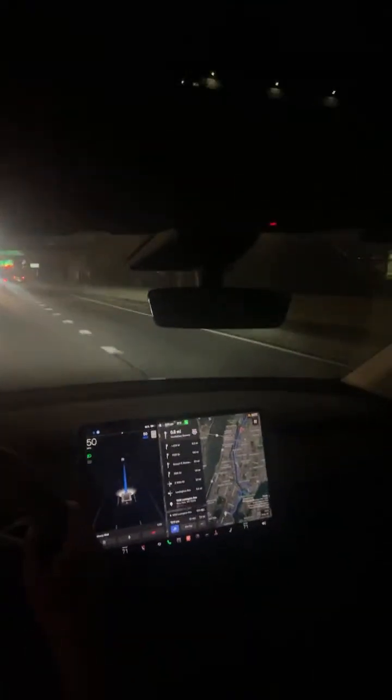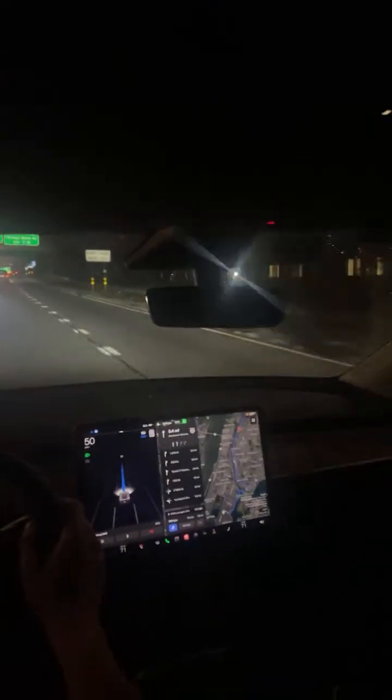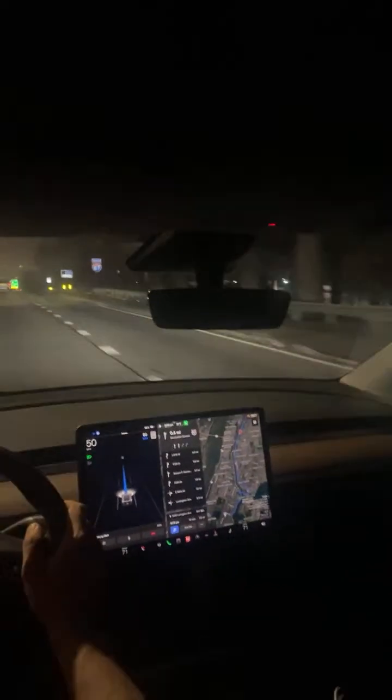And I hope that the camera isn't shaking too much for everybody. I have the camera right on the side of my head. So it's around the area of my right eye, but just off to the side.